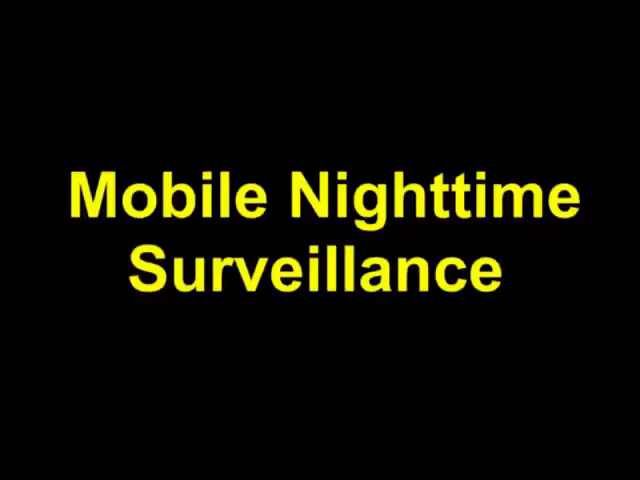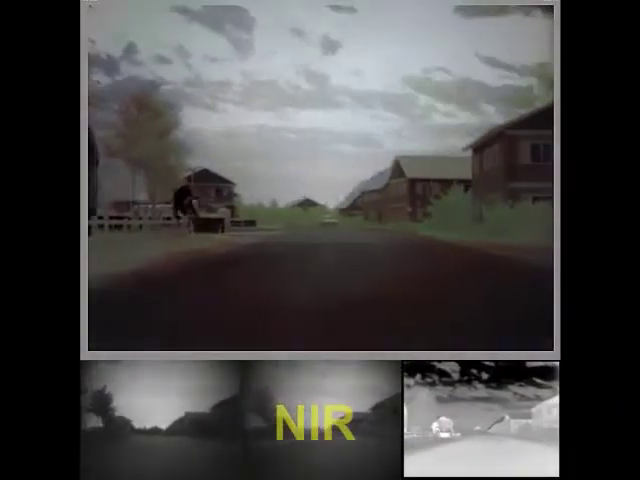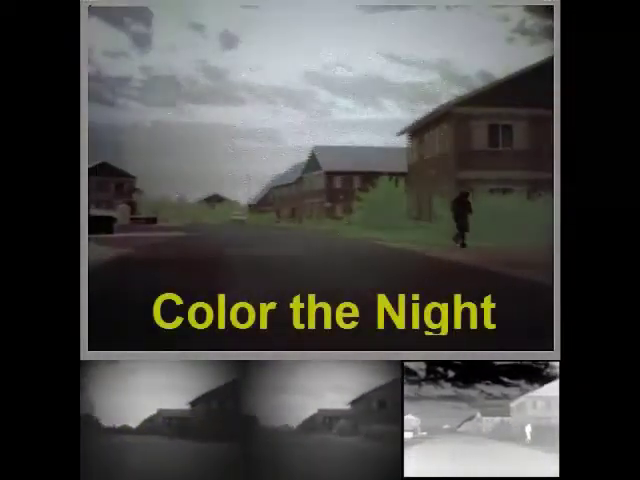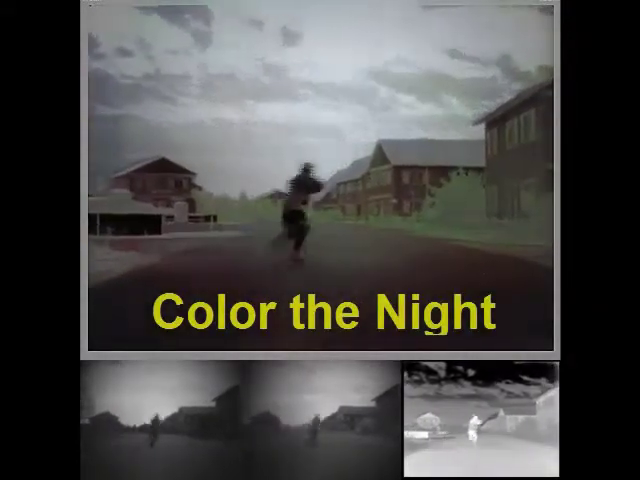We will now show the registration of an actual nighttime mission along the same route that was previously inspected in daytime. This time, armed persons are moving across the scene. They clearly show up in the thermal image, shown on the lower right, but they do not appear in the intensified visual and near-infrared imagery, shown on the lower left and middle, respectively. The color-to-night representation on top clearly represents all relevant details in the scene and provides a better sense of depth.